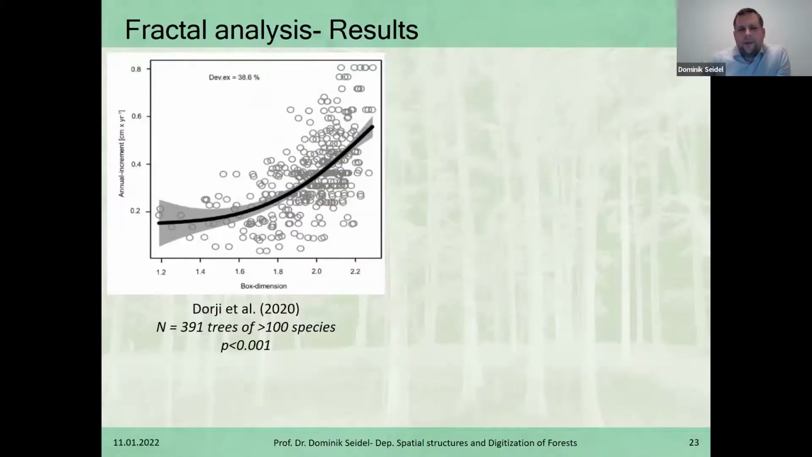We then thought, okay, what about the productivity? And we looked at, in this case, more than 100 tree species, and exactly 391 trees made it into the analysis, for which we tested the relationship between the box dimension on the x-axis here, the complexity, and the annual increment.